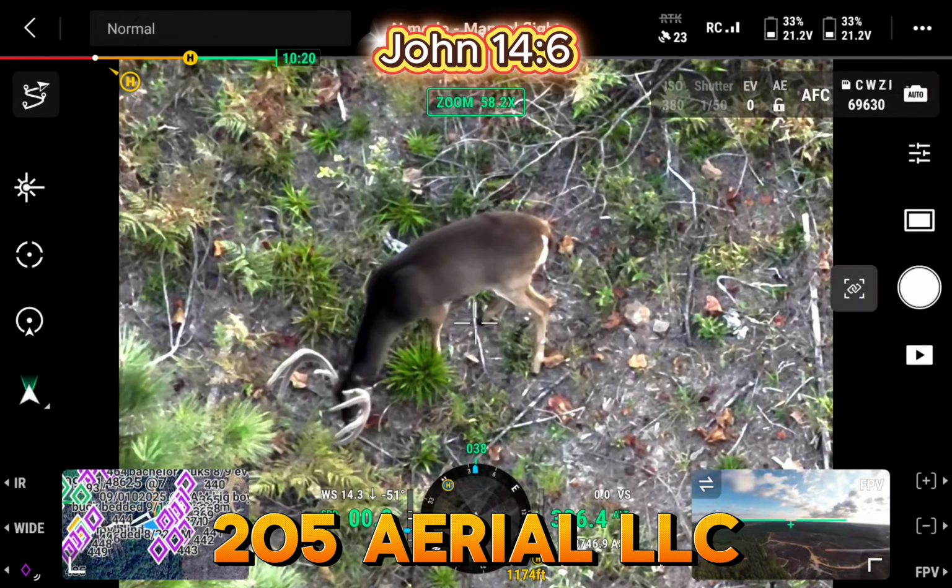That is a solid buck right there, guys. Somebody's going to get him. You know, I'd love to, but I'm just happy to be able to see this deer grow. It's just super cool.